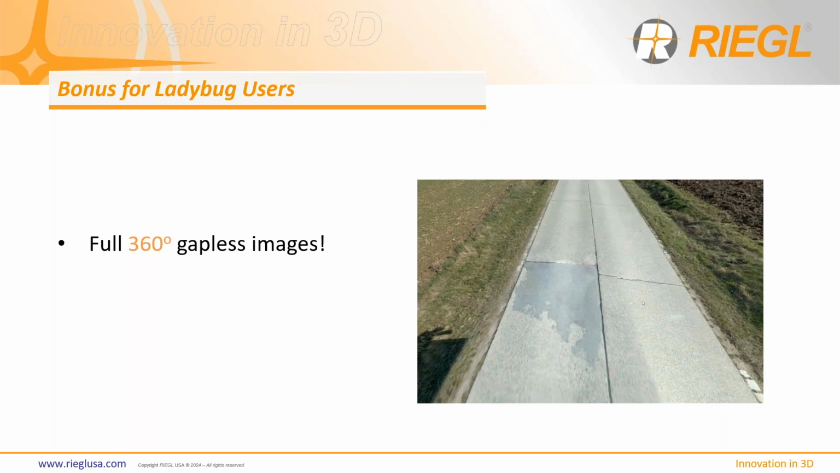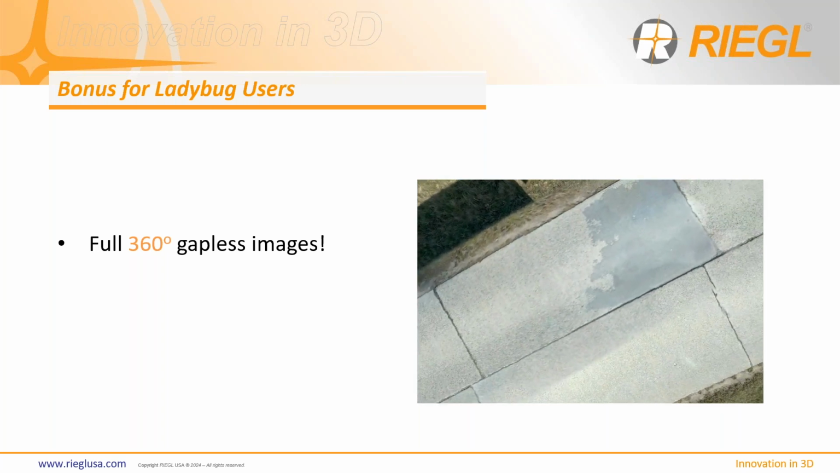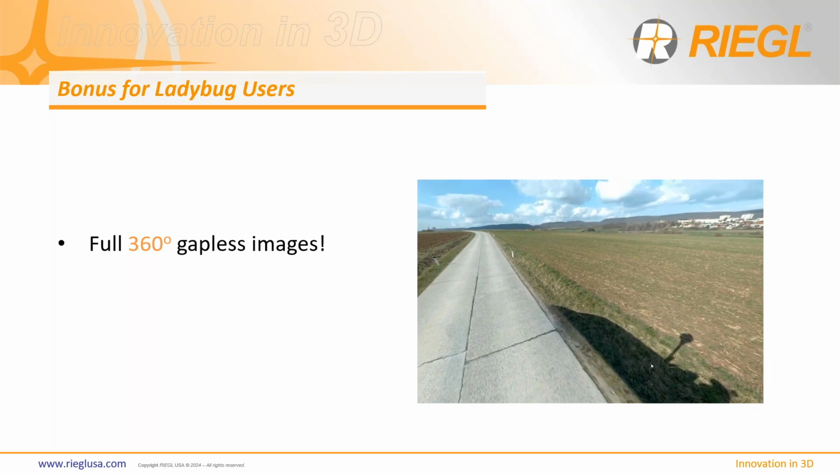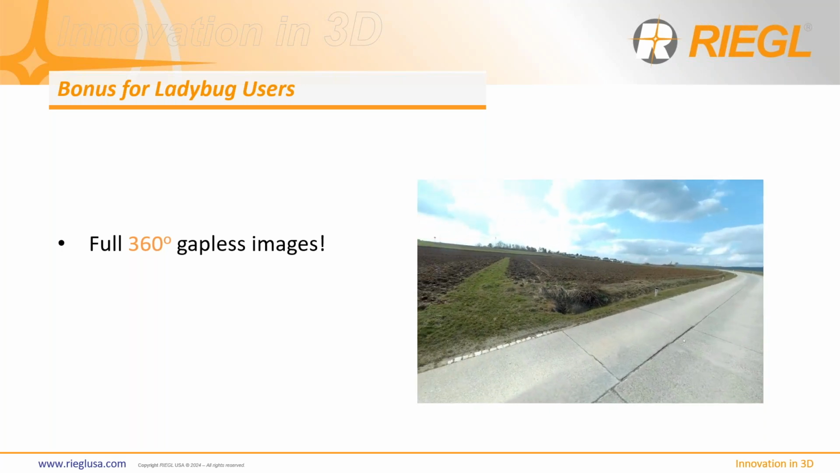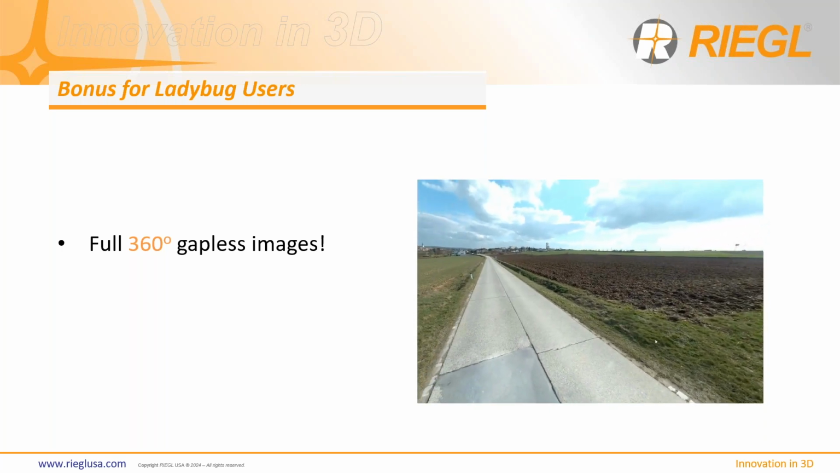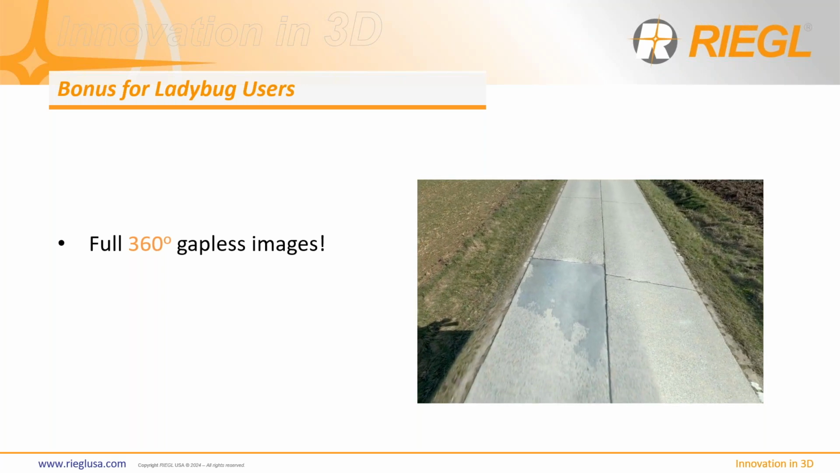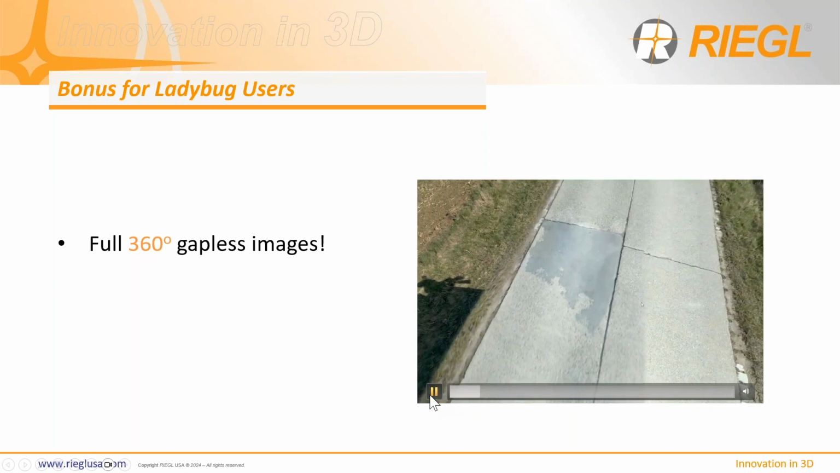Moving right along, another bonus for Ladybug users is the 360-degree gapless images. So if you ever looked at panoramas before, you notice that, of course, the cutout is the vehicle right underneath you, and you kind of have to see that in the next picture. You can see from that video fly-through there that you are in fact, we'll play it one more time, seeing below the camera, right?